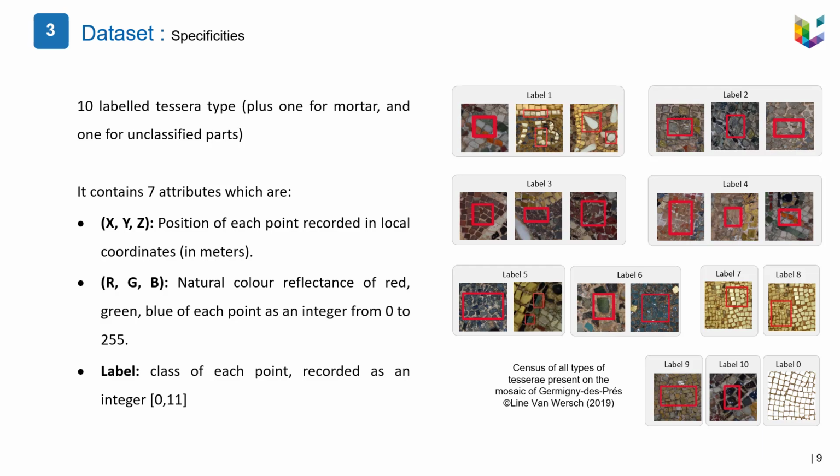An unclassified label is used to only focus the evaluation on the portion of the point cloud that has been classified only, which represents until now 30% of the total mosaic. The point cloud is classified in 10 labeled tesserae types, plus one label for mortar and one label for unclassified part.